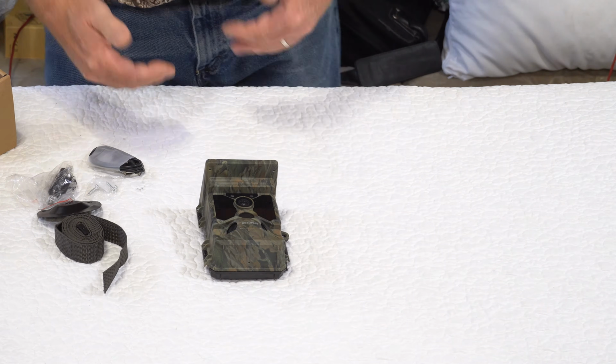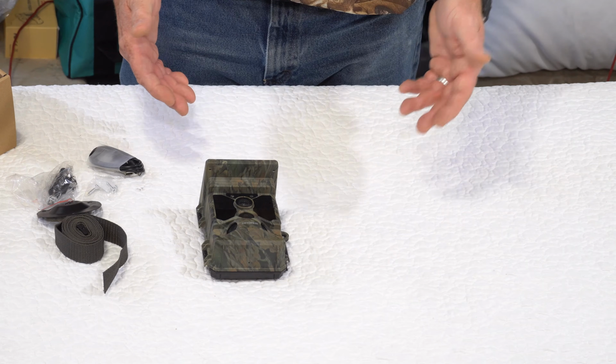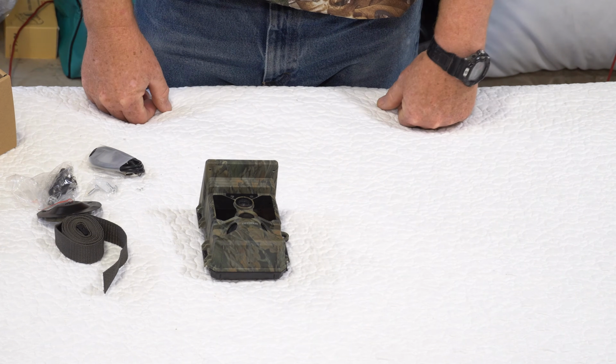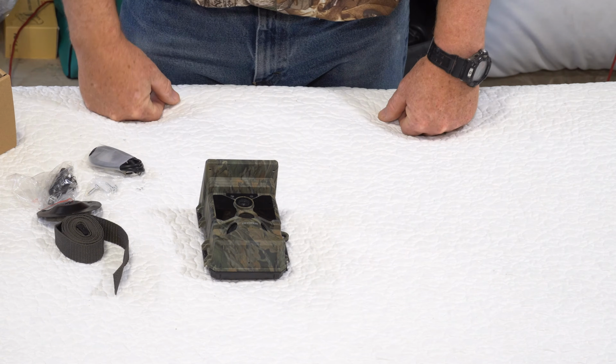What I'm going to do is put this out in the field for a little bit and get some test footage and samples, kind of test it out and see how it works, and then come back and tell you what I think about it. So hold on, I'll be right back.